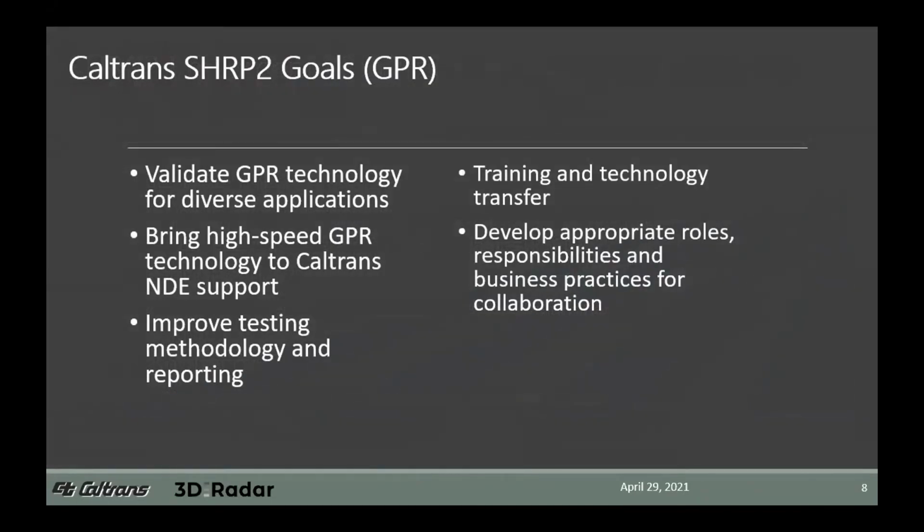So there were a number of goals under the SHRP 2 program that we were seeking to obtain. One of those was to validate the ground penetrating radar technology for diverse applications. Another was to bring high-speed GPR technology to Caltrans for our NDE support. With that, we sought to improve the testing methodology and reporting that we had and to see how much better we could make it. And part of that also consisted of training and technology transfer. And then finally, the development of appropriate roles, responsibilities, and business practices for collaboration.